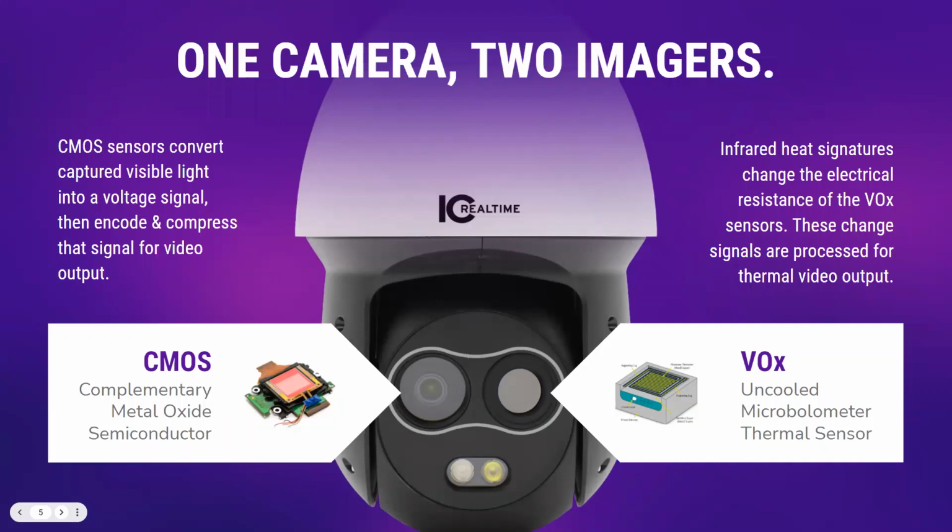Now, on the other side, you have your VOX uncooled microbolometer thermal sensor. This is for your infrared heat signatures, which change the electrical resistance of the VOX sensors. These changed signals are processed for thermal video output. So again, you have your dual side: you'll have your single channel that's going to give you your thermal imaging, and then you have your second channel that's going to give you your standard imaging.